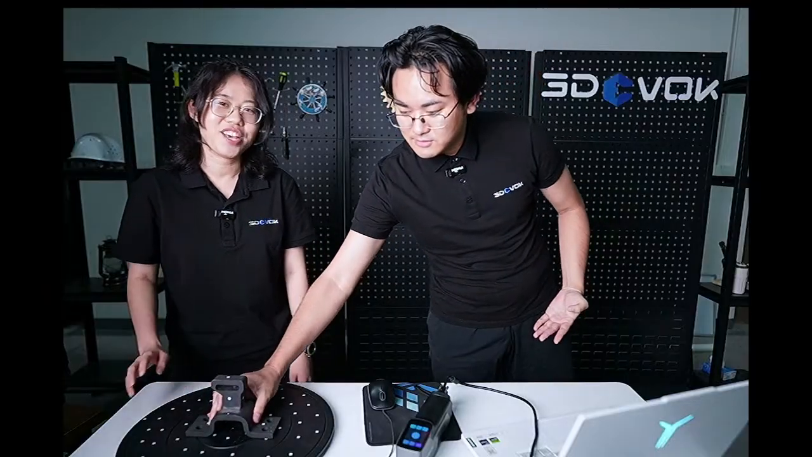Yes, so today we will do the scanning with a 3DeVOK MT scanner. And then we will export the model using the 3DeVOK Studio software, and then we will do the reverse engineering with the QUICKSURFACE software. So let's get started.